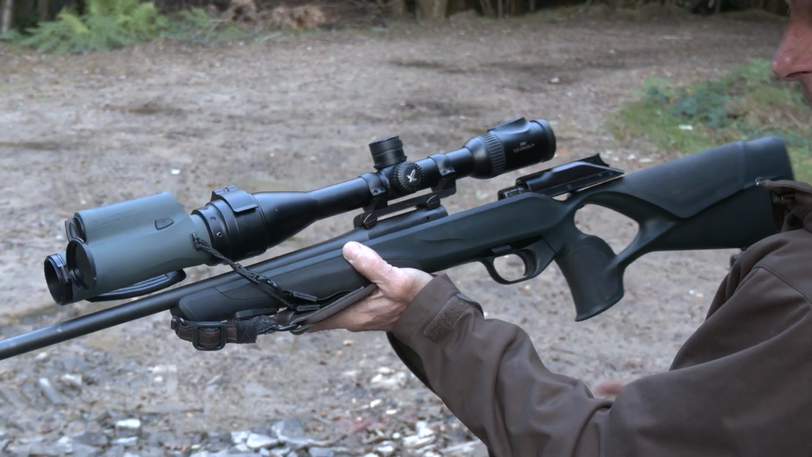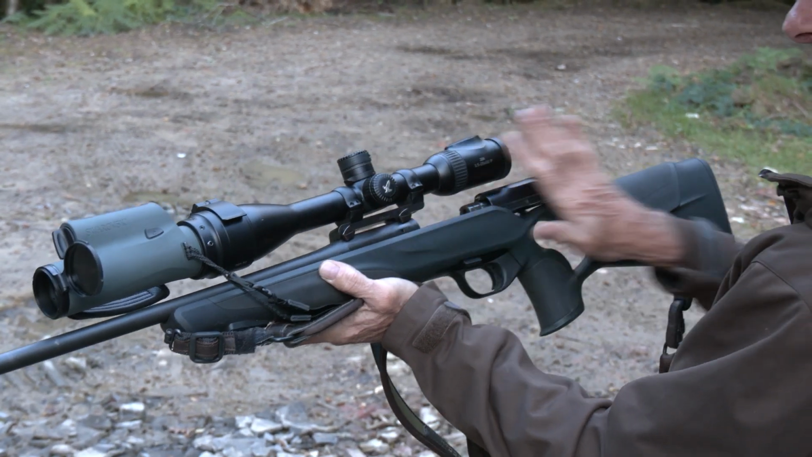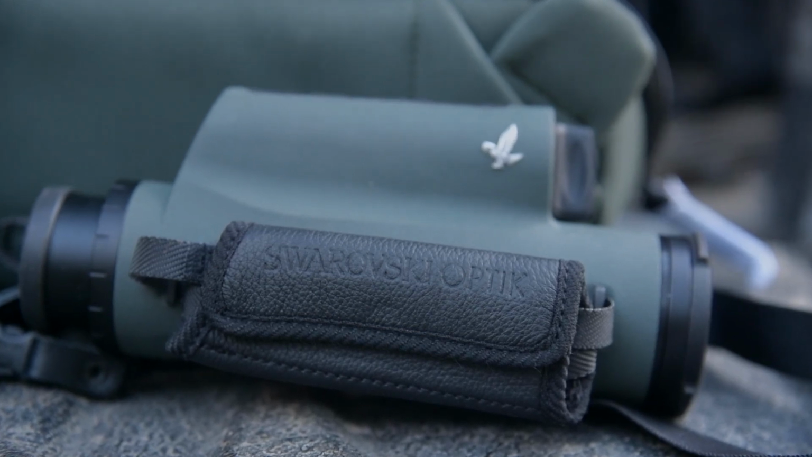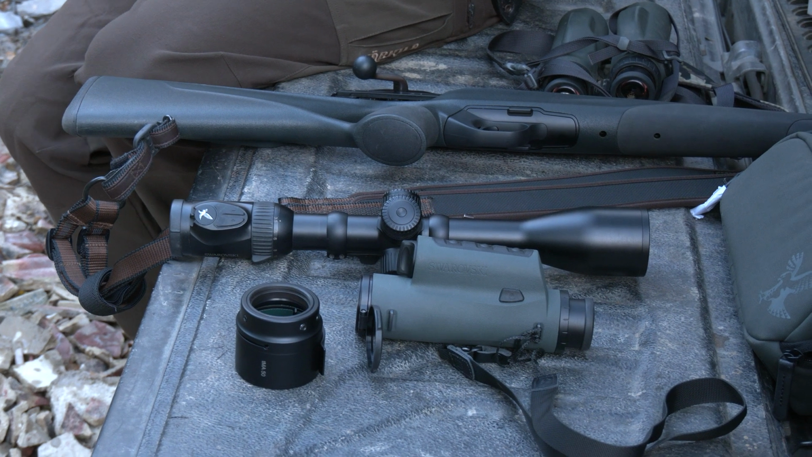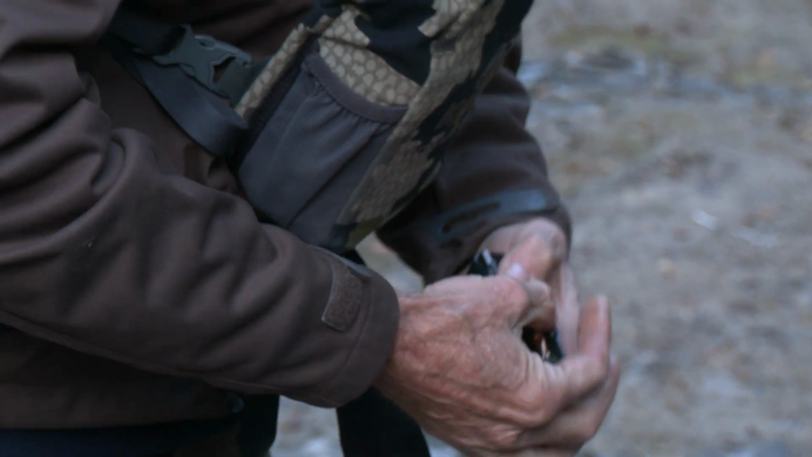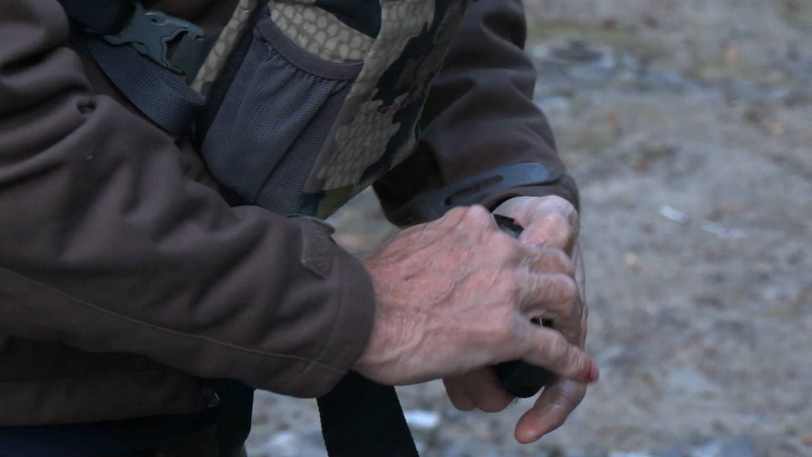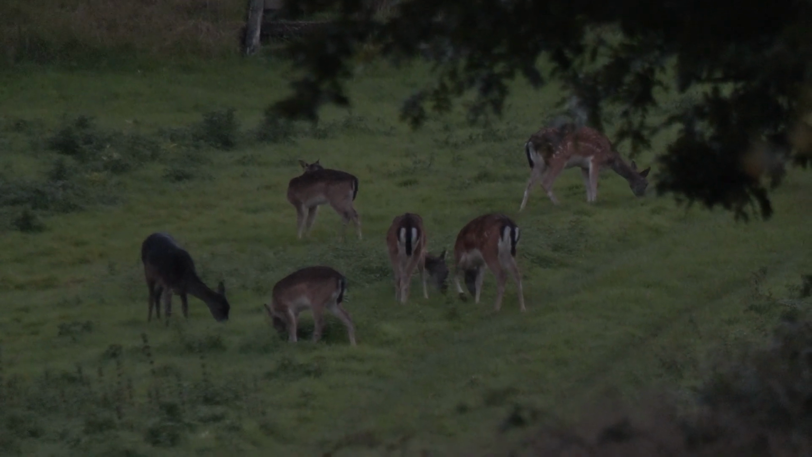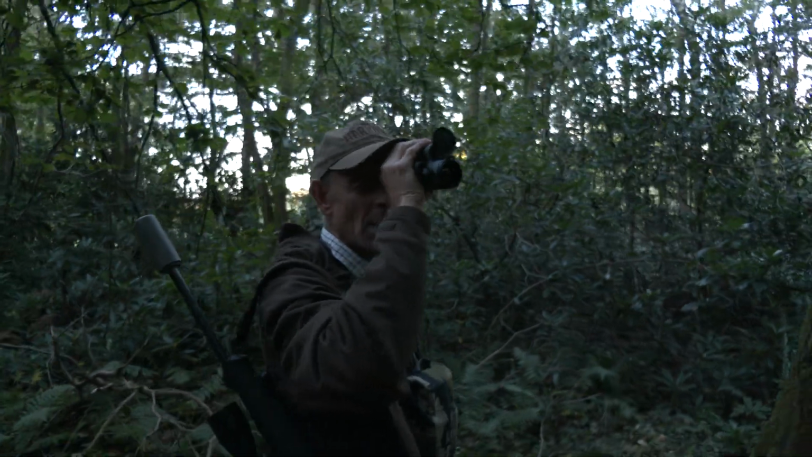Well, if that is you, the new dual-use Swarovski thermal imager could be of interest, and Tim is having an exclusive first look. It's the tM35 Plus, and it's a monocular, but also it's an add-on or clip-on. So nothing new, but it just feels right, and it's all very, very Swarovski. He's taking us on an evening stalk on new ground in Sussex, full of fallow and with a smattering of muntjac. He will only be using the new tM35 Plus as a spotter this evening.